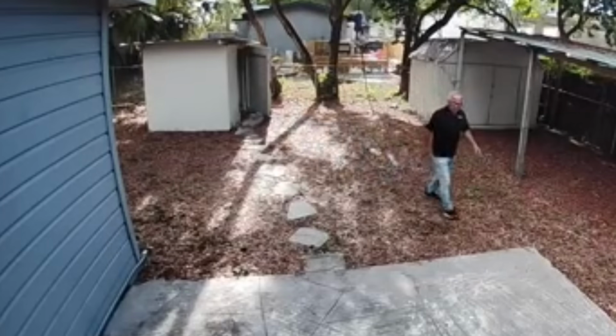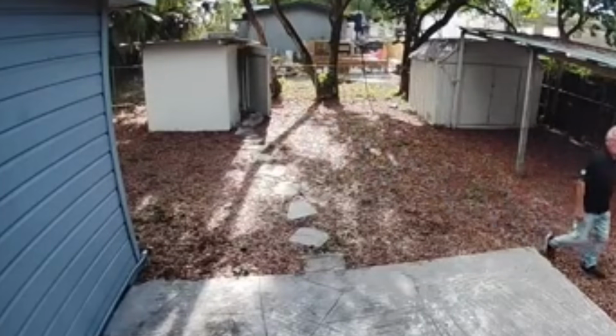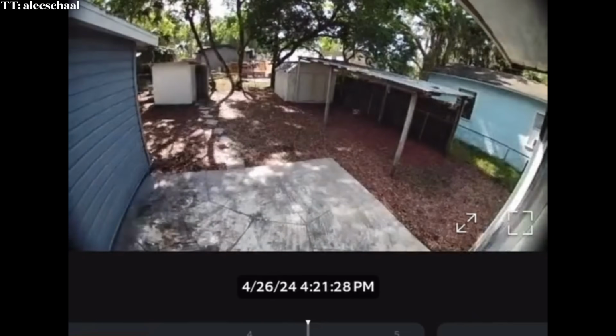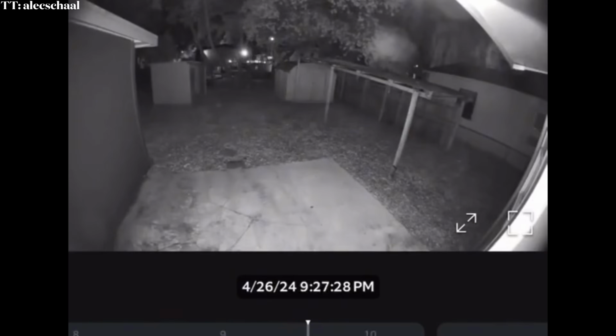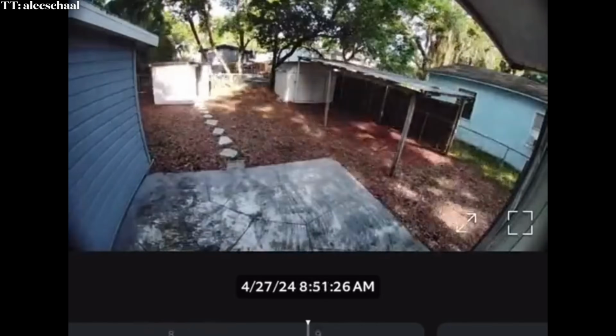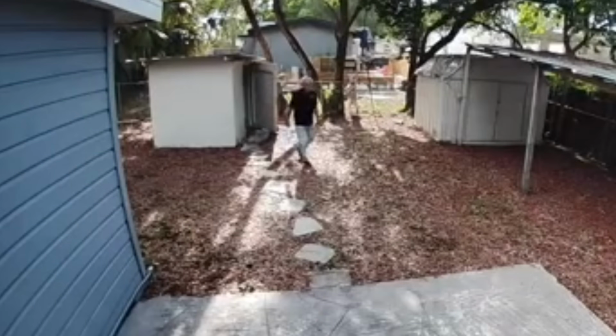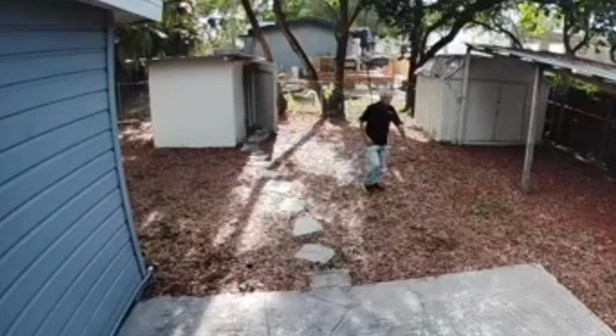Now keep in mind, his security camera recorded everything. And on his TikTok, he even replays the footage, and throughout the entire time period, we never see anyone exit the shed. But anyways, the man here looks noticeably older, and he even turns and looks at the security camera as he's walking away.